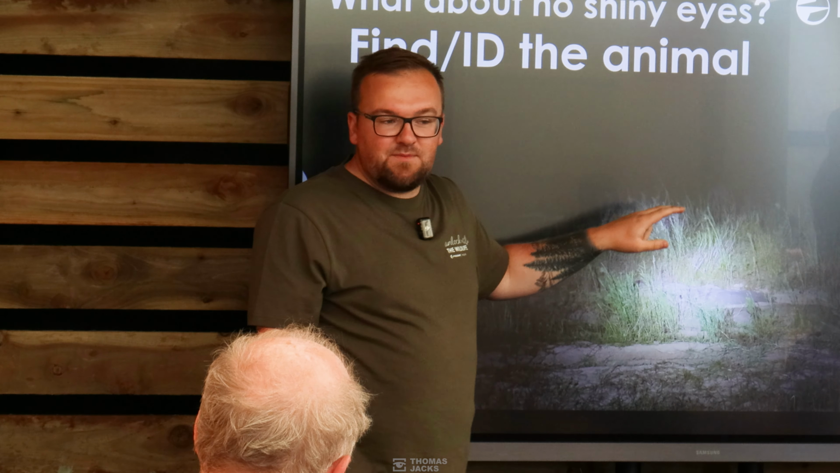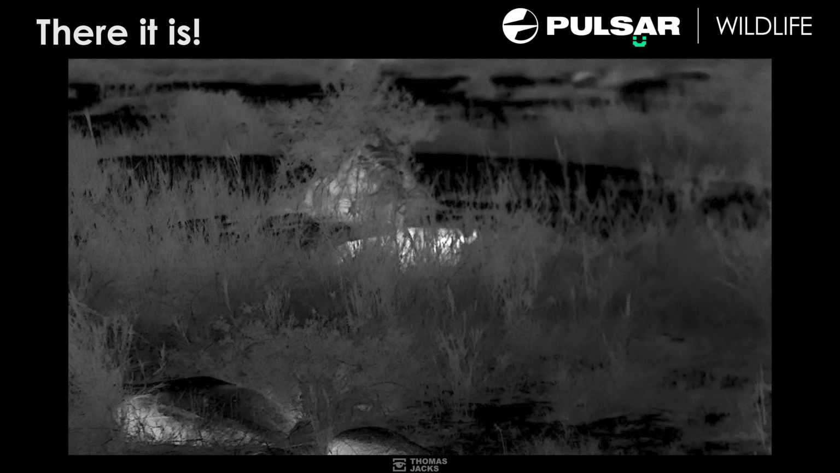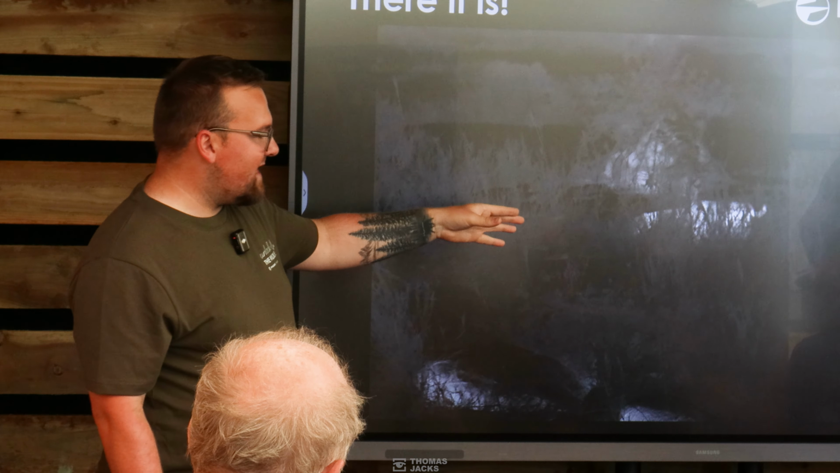It's a massive animal. And for us to not see it with a torch was just lying right there. Nobody believed me that it was there until I could put the thermal in their hands and show them this. There's a buffalo, one of the big 5, lying right there in this riverbed, and nobody can see it.